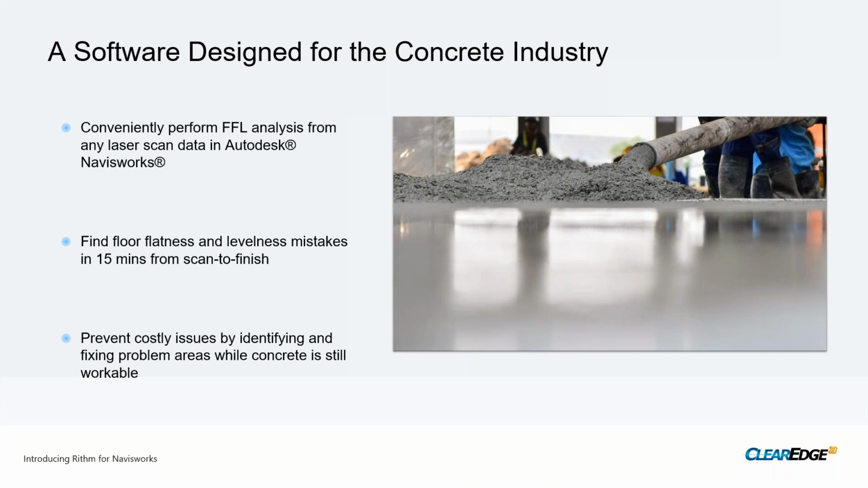Historically, ClearEdge software really likes structured data. This particular set of algorithms does not need structured data, so it can be unified. It can come out of a mobile scanner, though, with a decrease in accuracy. And so that's really great. I think the other real big benefit is this gives you the ability to do most of these floor flatness or FFFL tests, all these different things in 15 minutes from scan to finish.